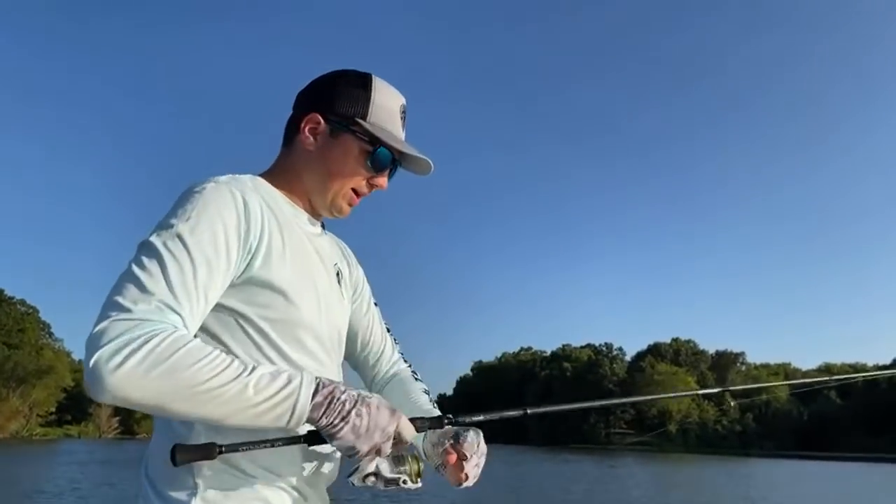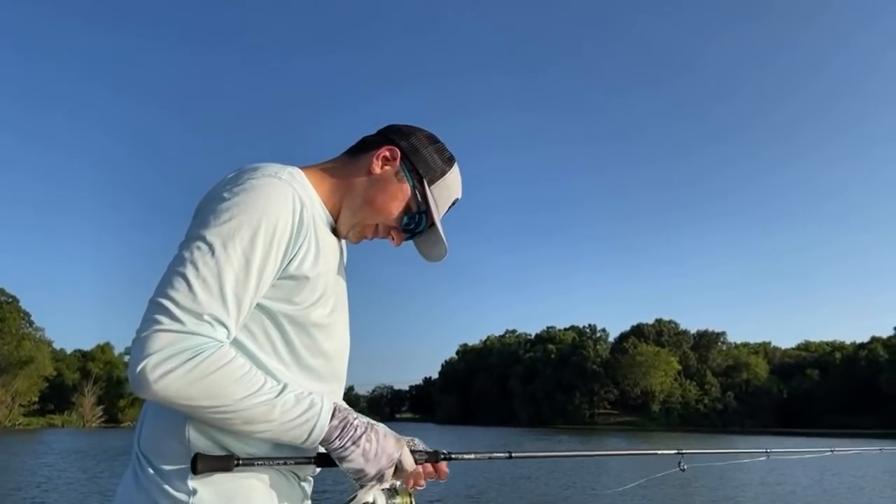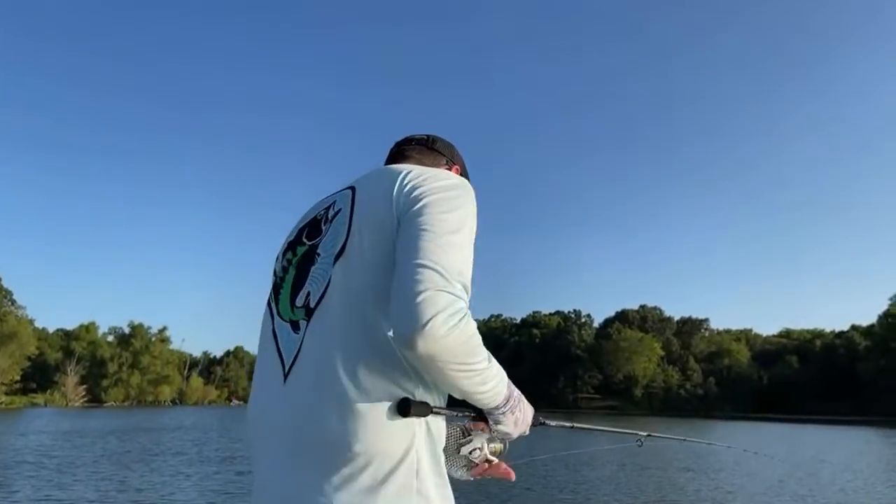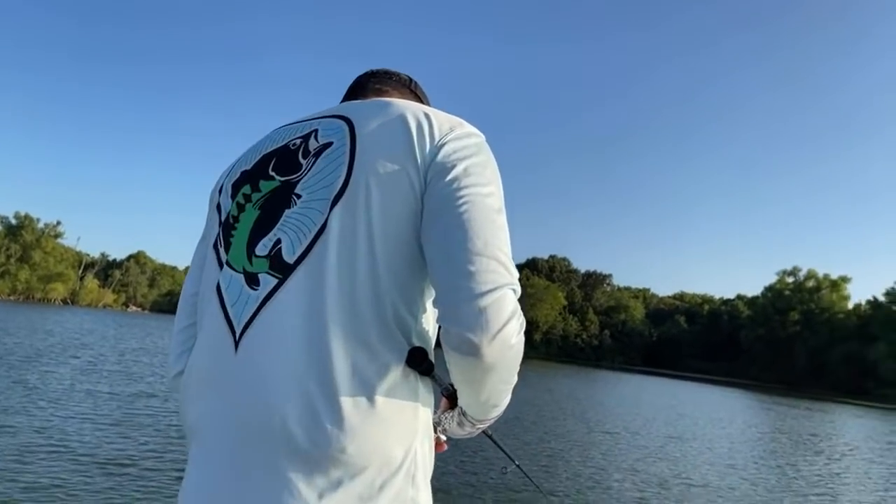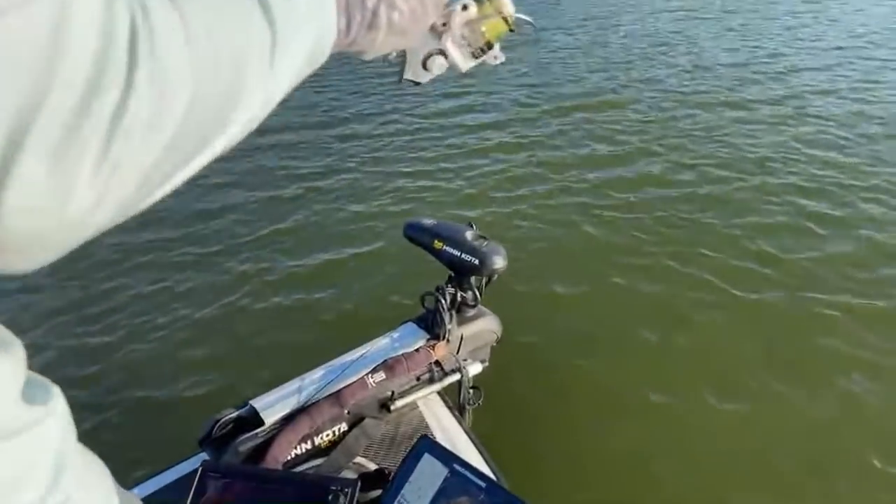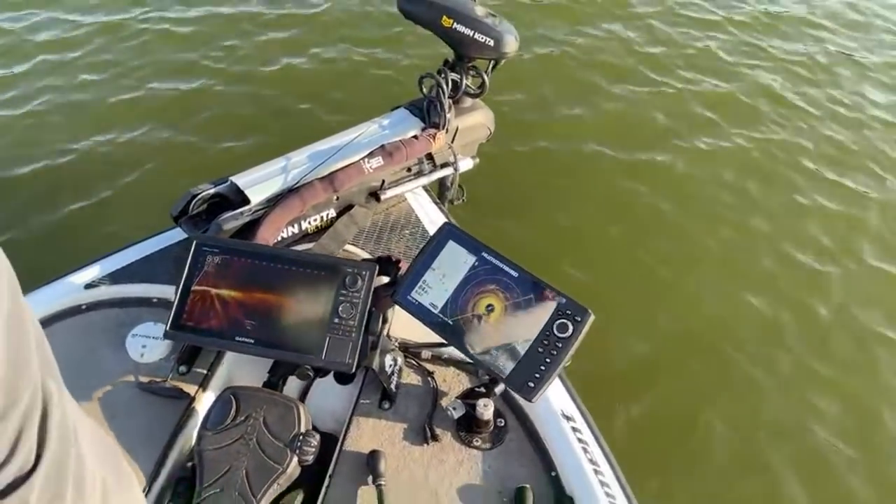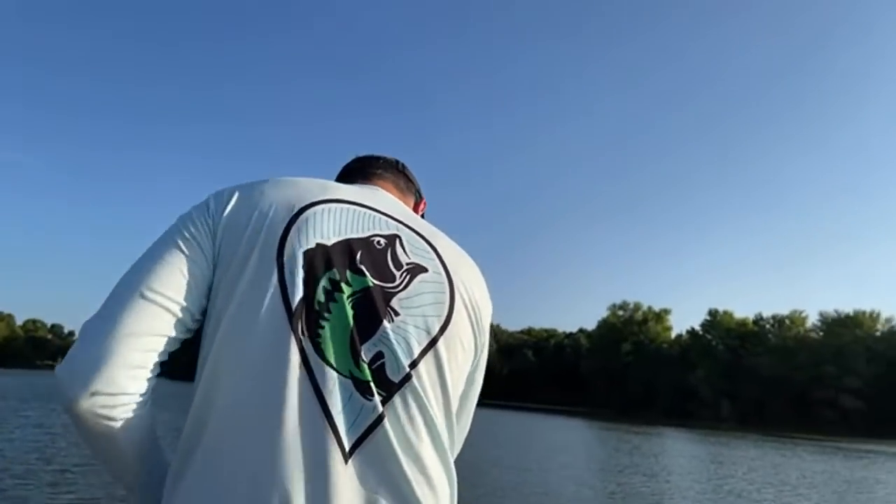I don't know why my drag was set that loose, holy cow. I'm actually glad I got that. I did that rookie mistake because otherwise I would have lost any fish I would have hooked. Okay, we're gonna make a cast over here.